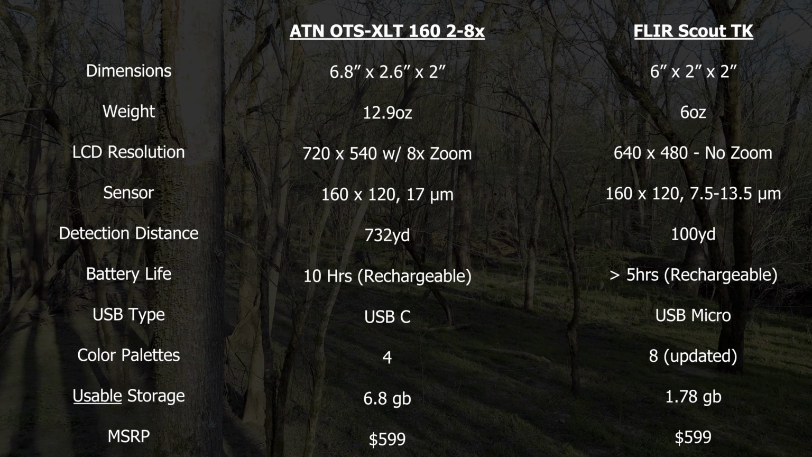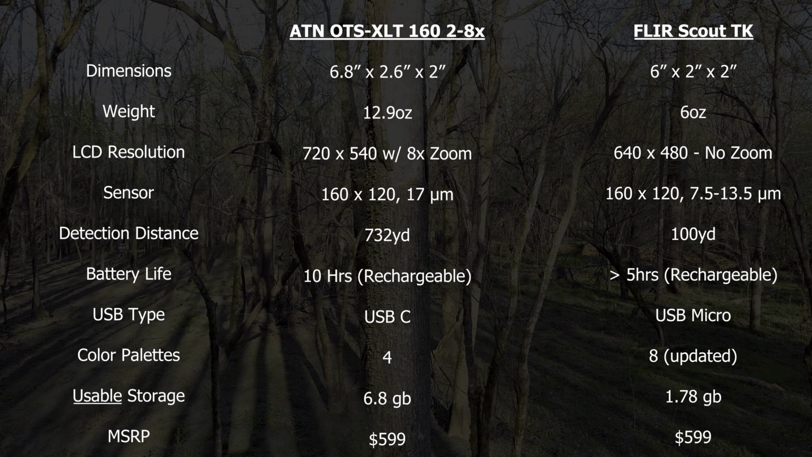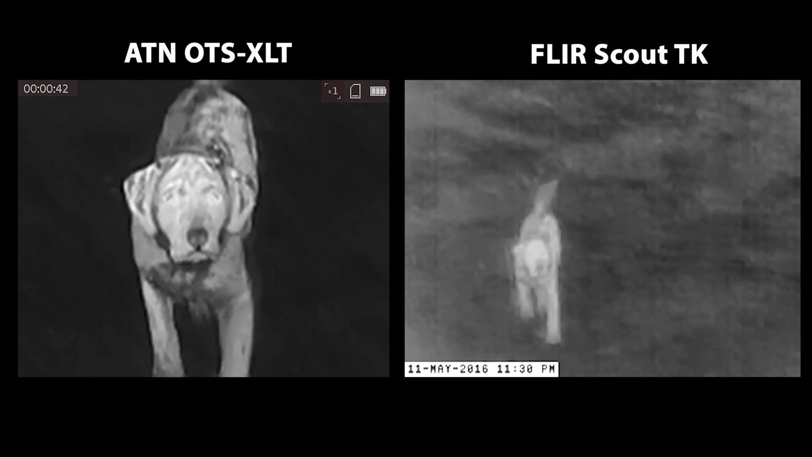The ATN unit has a significantly higher resolution on the screen, and that's one area where you're going to see a difference between the ATN and the FLIR. The image is just sharper and more clear on the ATN. You also get up to an 8x zoom with the ATN unit versus the FLIR with no zoom available. It is digital zoom, not optical, so the image quality isn't great, but still, it's there if you need it.